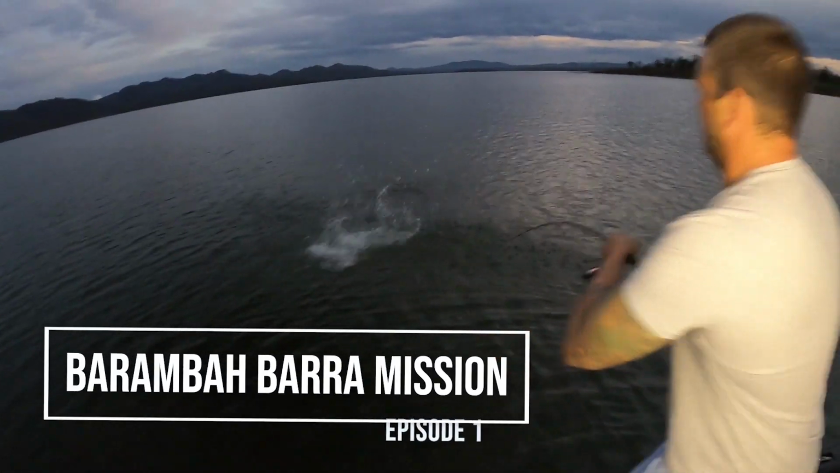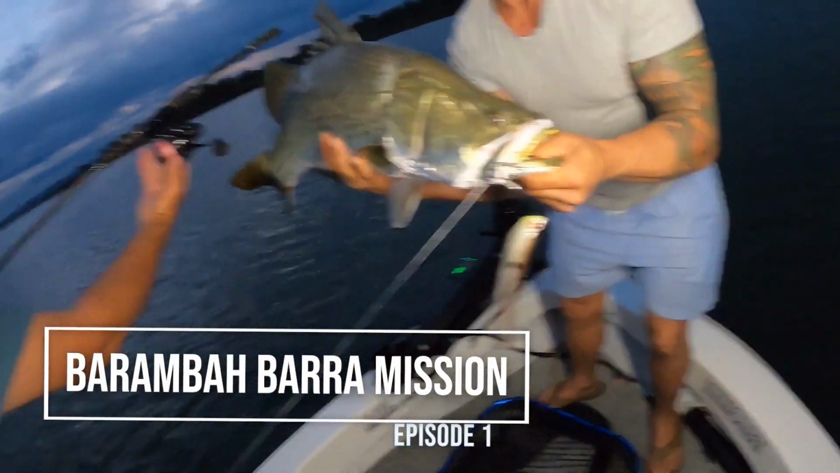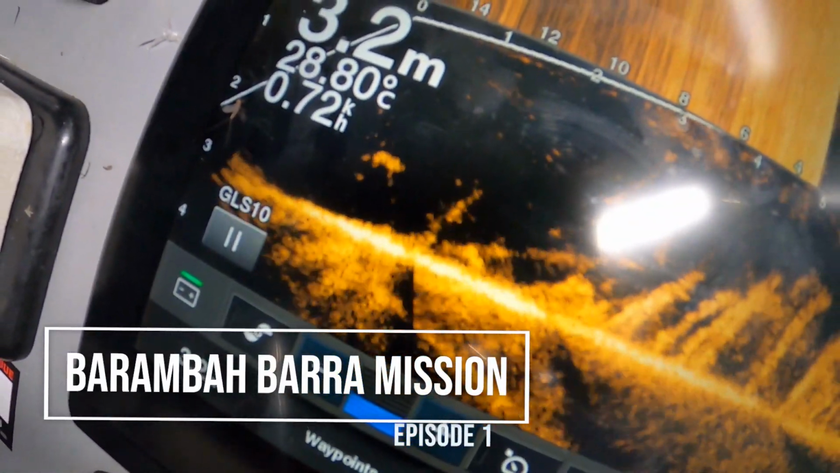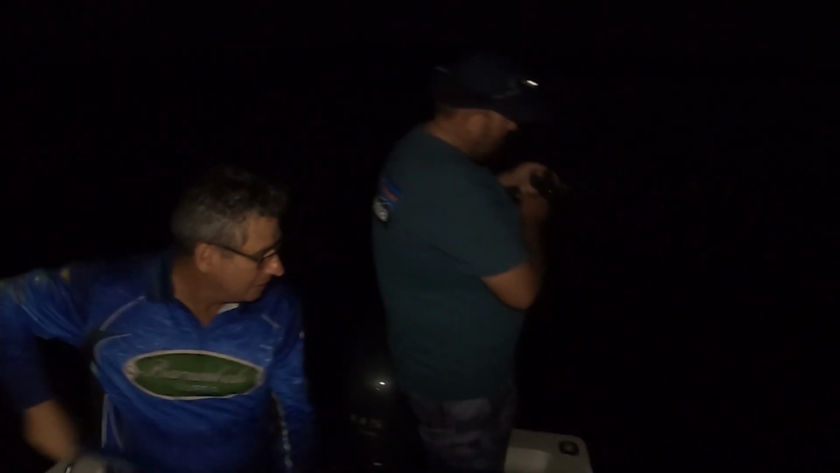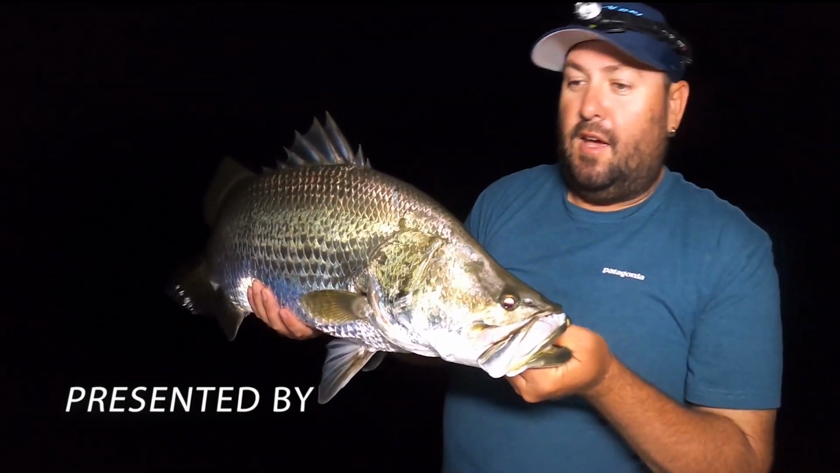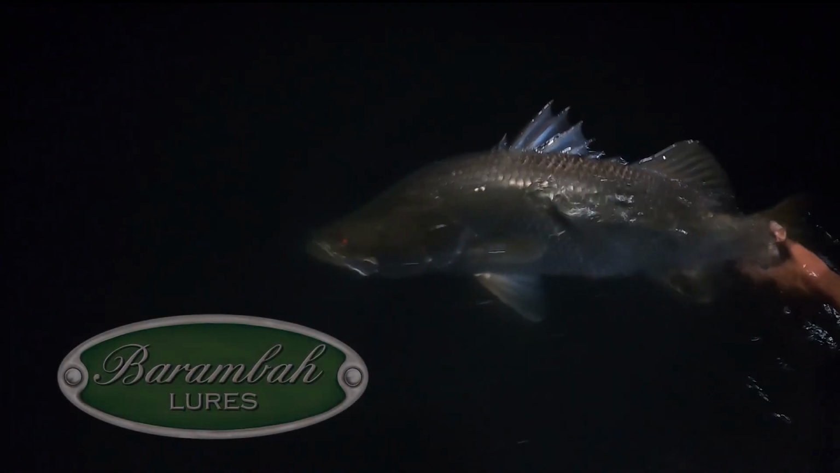There we go. He scuffed up that leader, he had it down deep there for a bit. Yeah, for a long time. Right underneath us right now, which we're going to video game fish momentarily. Video game fishing in the Livescope. Yeah, how's that? Directly under the boat on the Bony Shad. Rightio, we're on a Barra mission, the Barambah Barra mission.